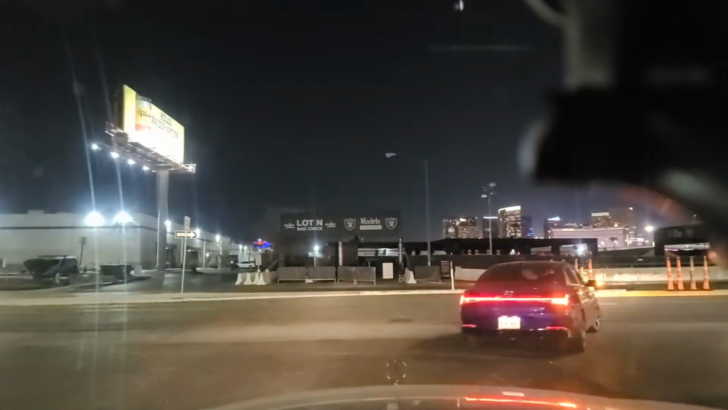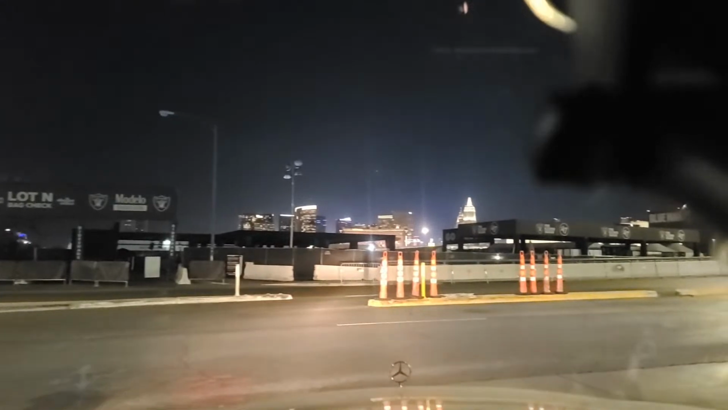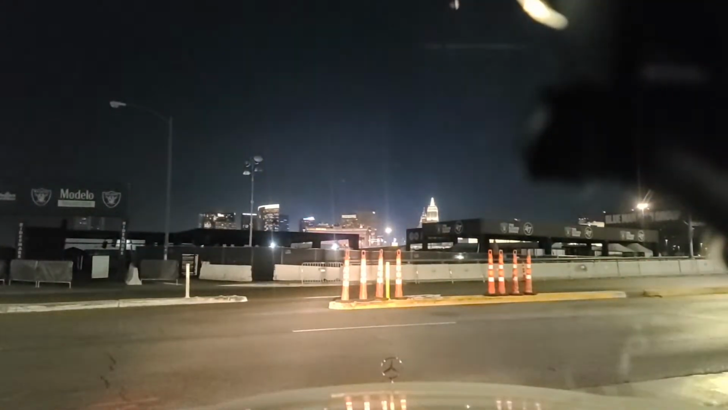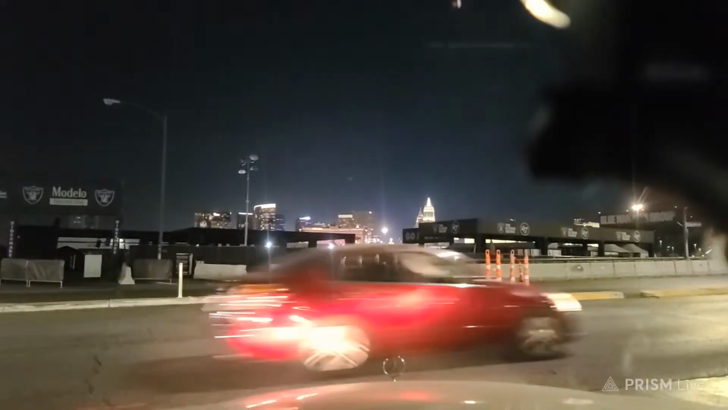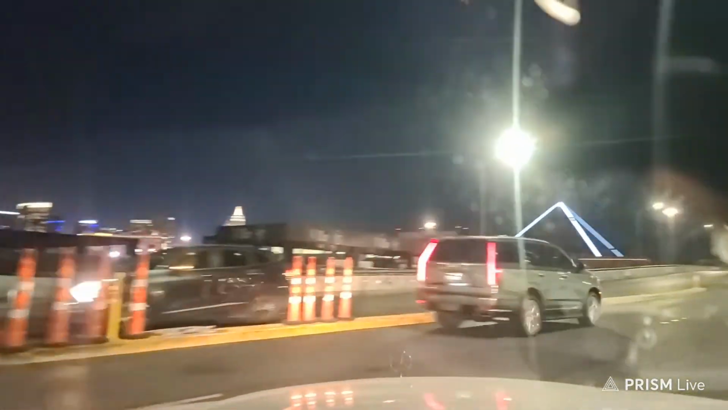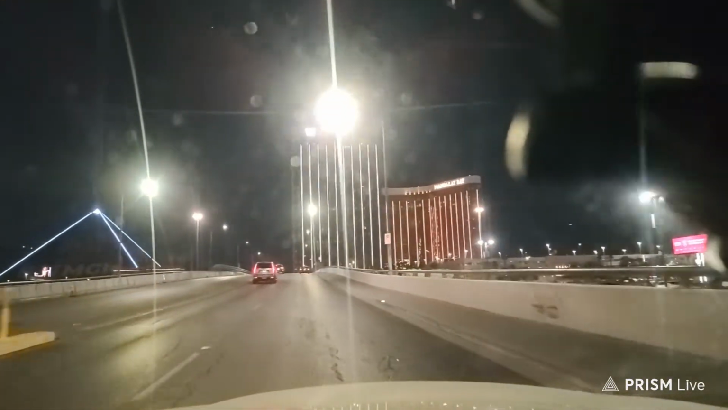Yeah, so you see the Strip there up in front of us. I thought I could make a left here, but I cannot. So I'm going to go out here to Dean Martin and make a right. And again, if you're staying here at one of these hotels right in front of us, just right up and over. I guess I'm not going to be able to go to Dean Martin Drive, but that's okay.